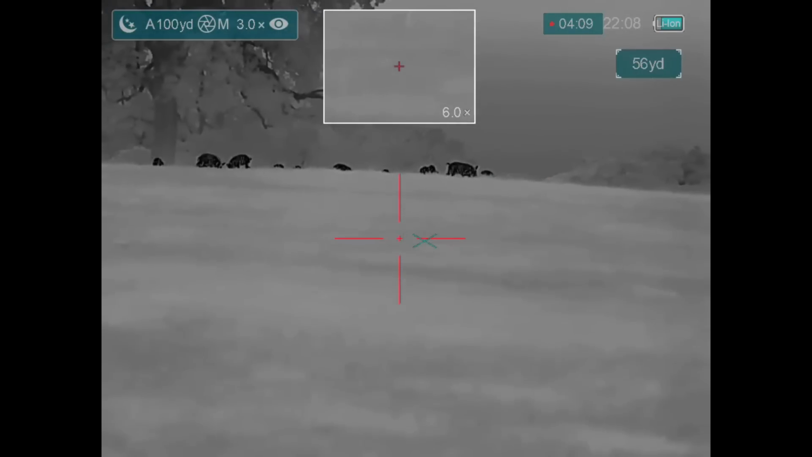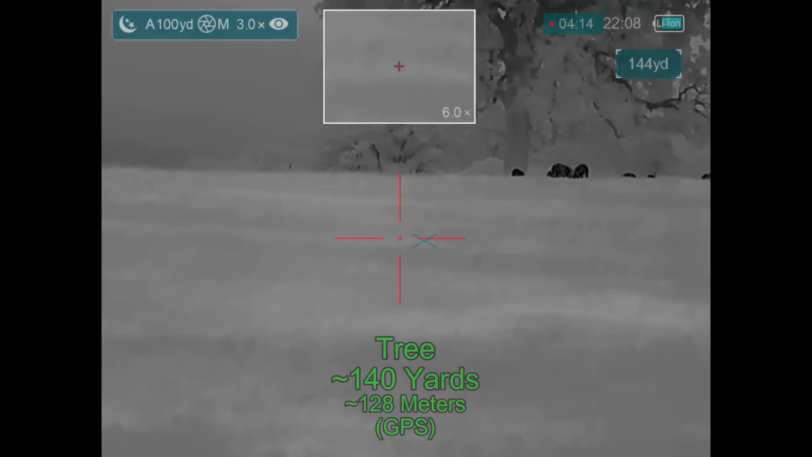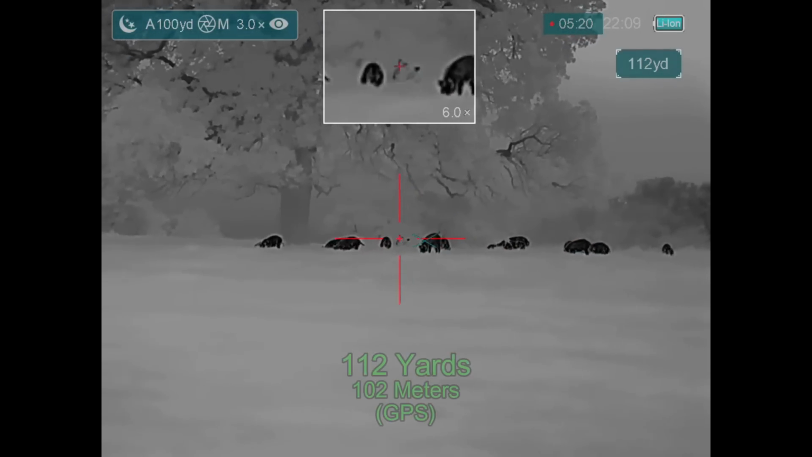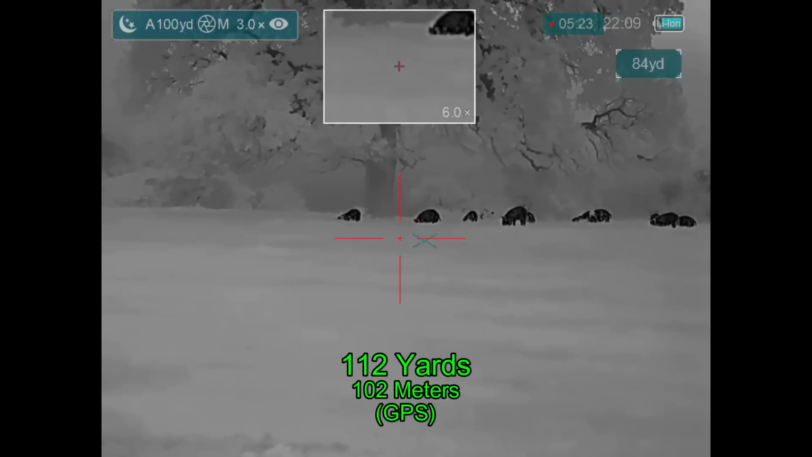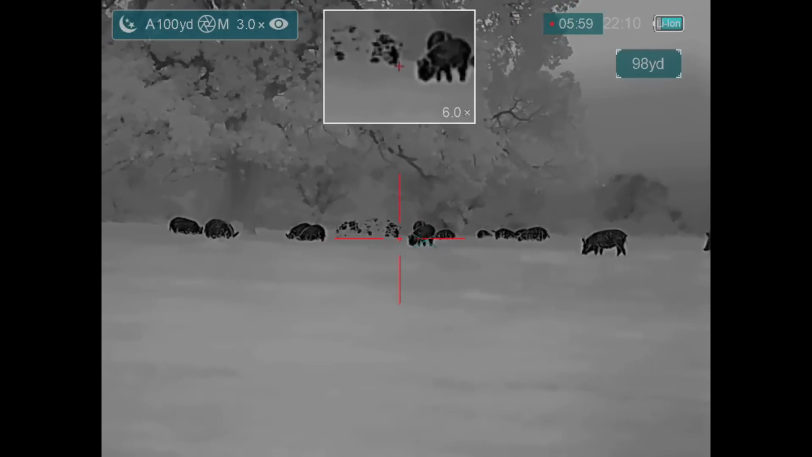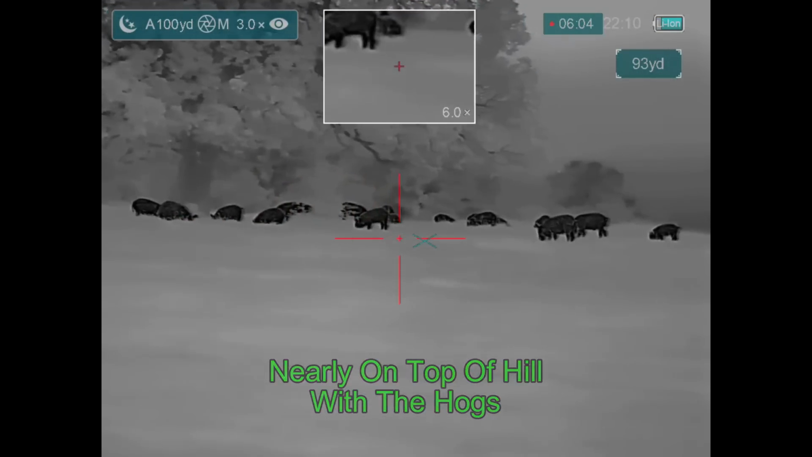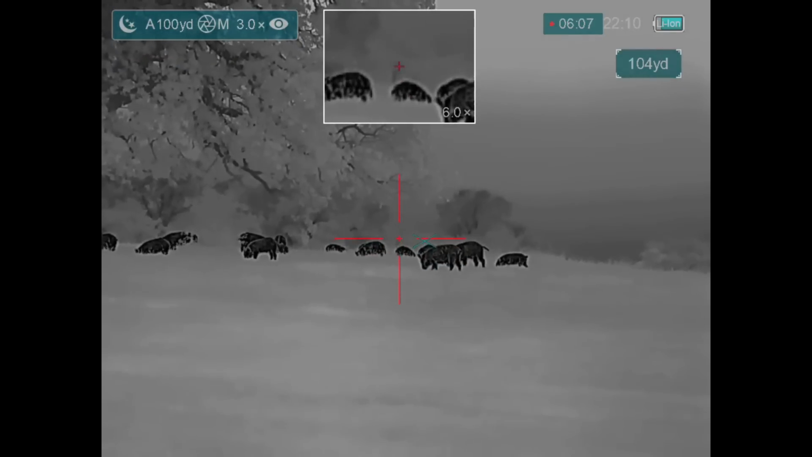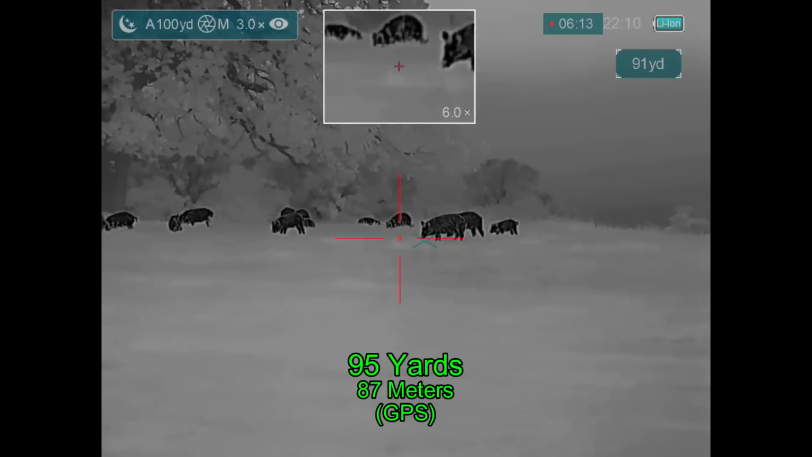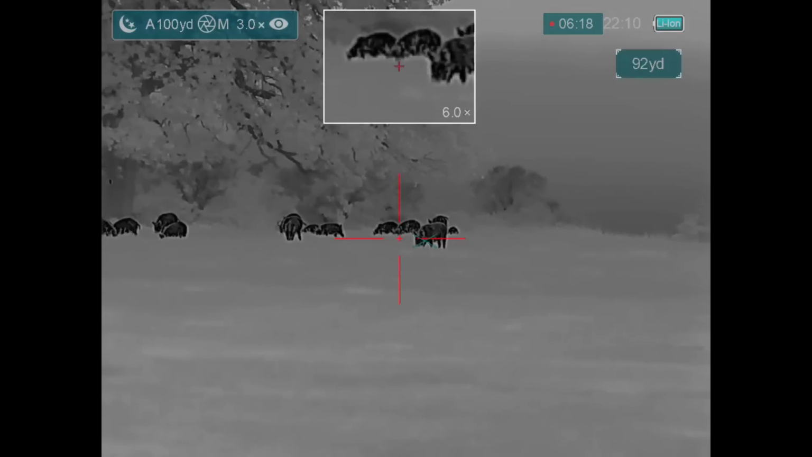And here I've angled off to the side so that the winds aren't blowing directly towards the hogs, which is good. Once again, I'm ranging the tree instead of the hogs because it's easier to range the tree than the hogs themselves. And now we're at about a reasonable shooting distance. But the angle wasn't good, so I've changed my angle here slightly. Trying to assess who's in the sounder, which ones are males, which ones are females. I've got a nice female in the front. At this point, I'm just biding my time, waiting to pick a target.